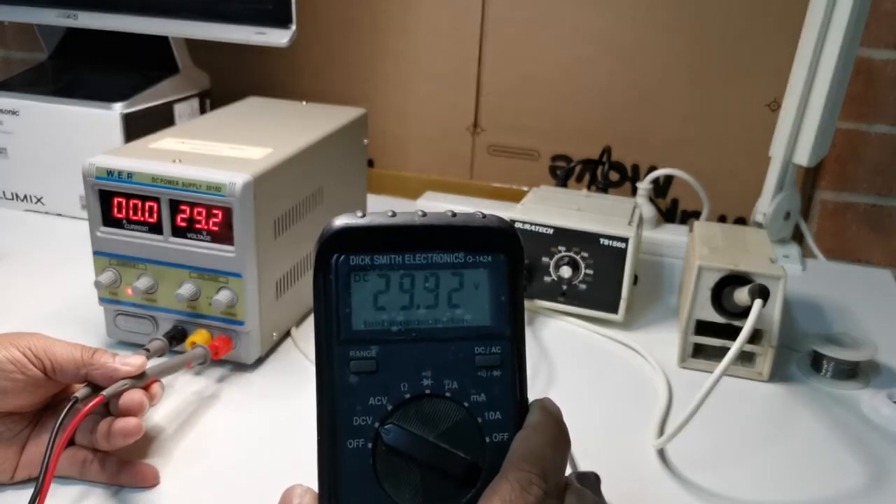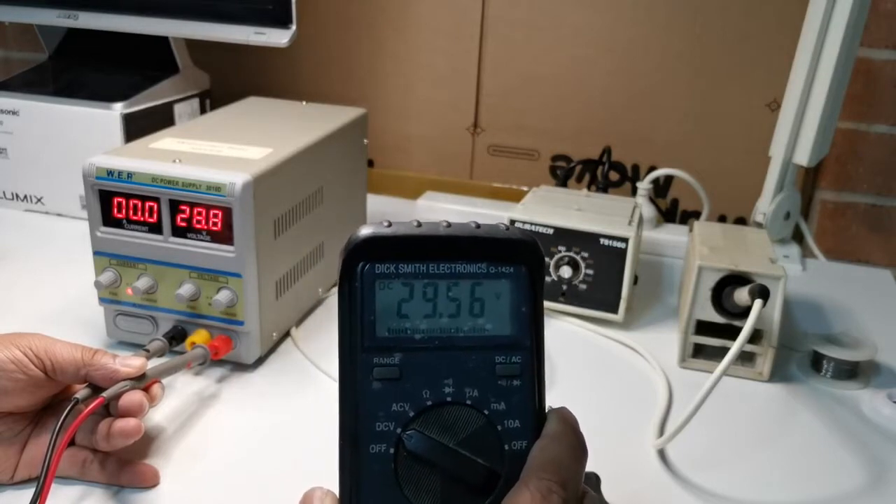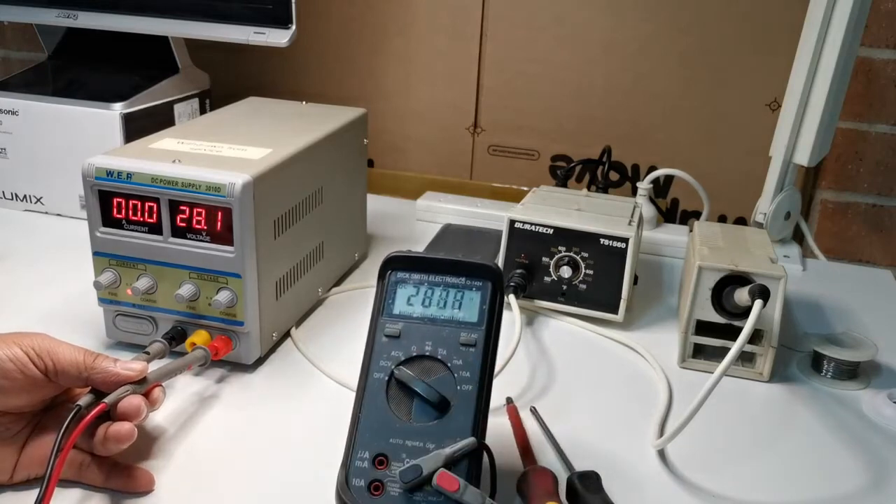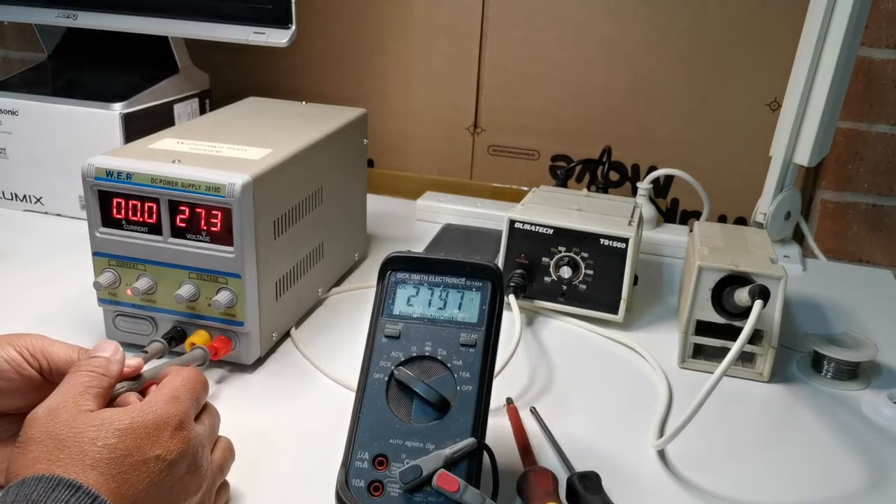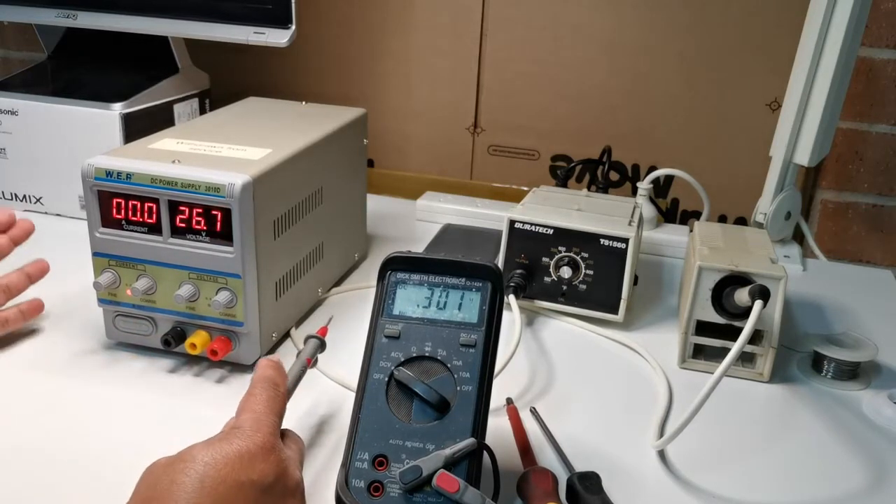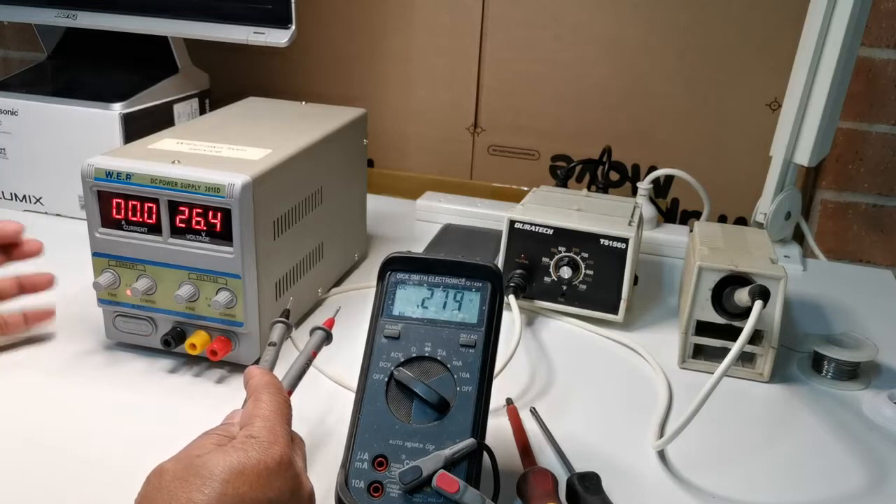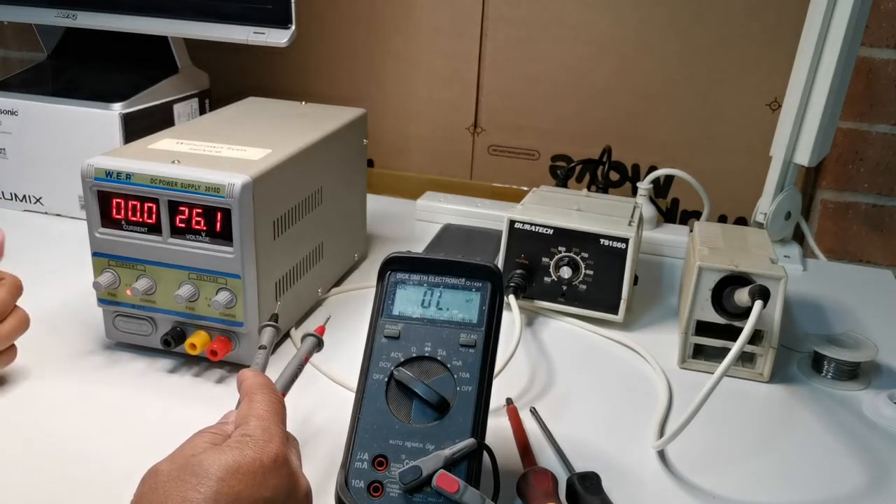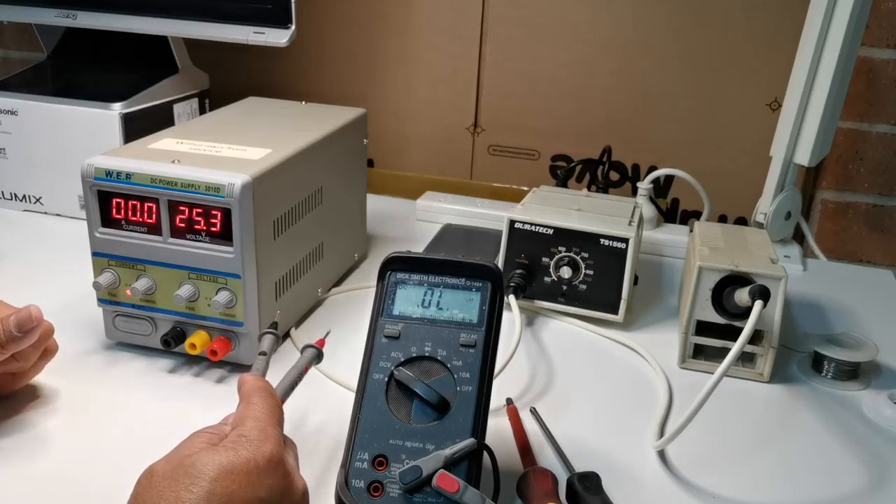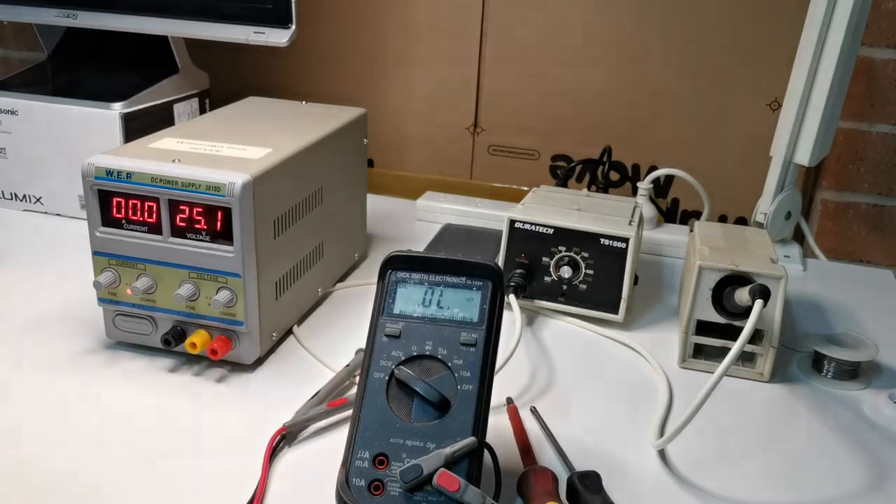But you can also see it from the multimeter. So obviously there's a problem inside, so we don't want to turn on this one for so long. Otherwise, if there are some components inside that are overheating, that will damage it further. So you can see that it's overloading the current. Okay, we'll switch this one off now.